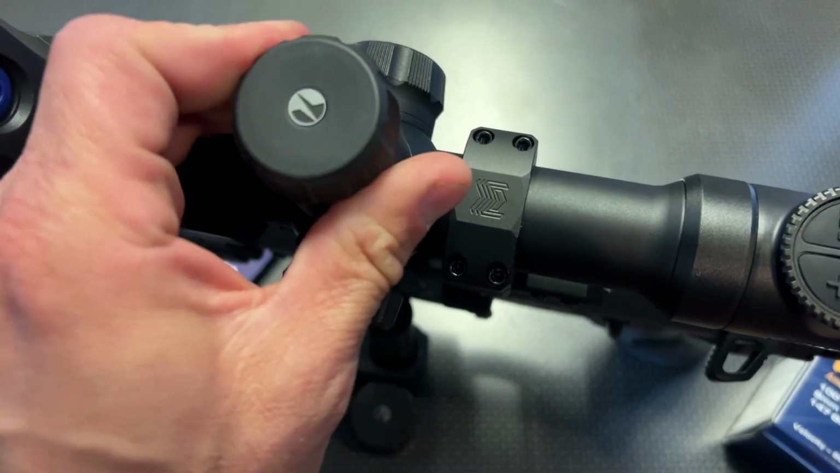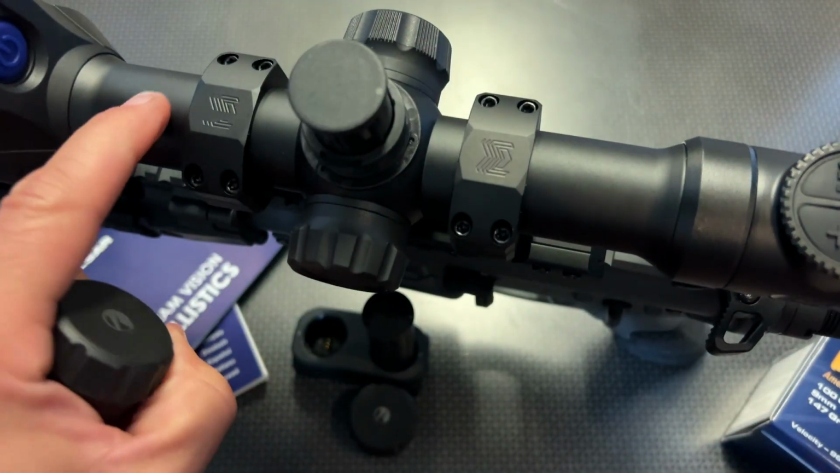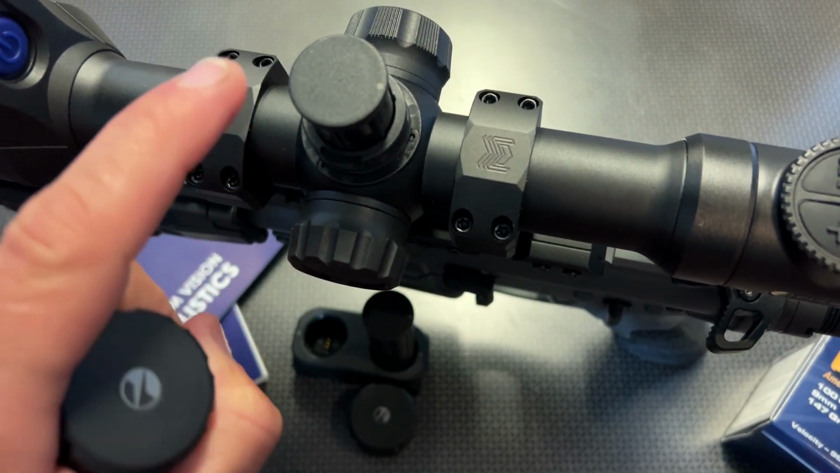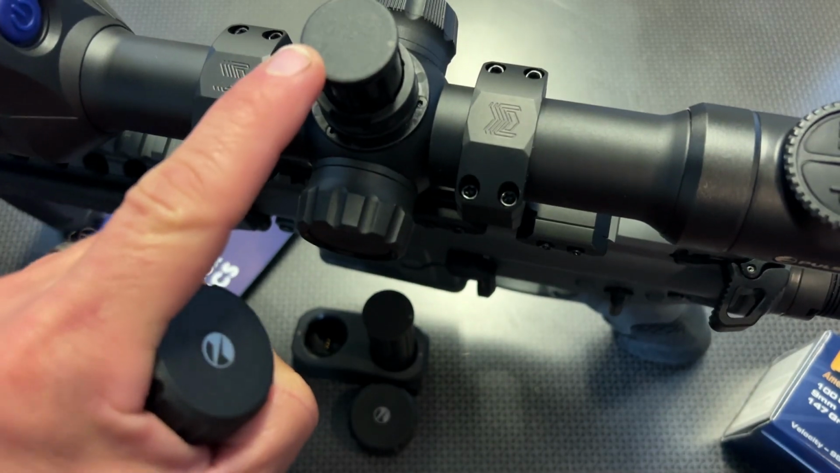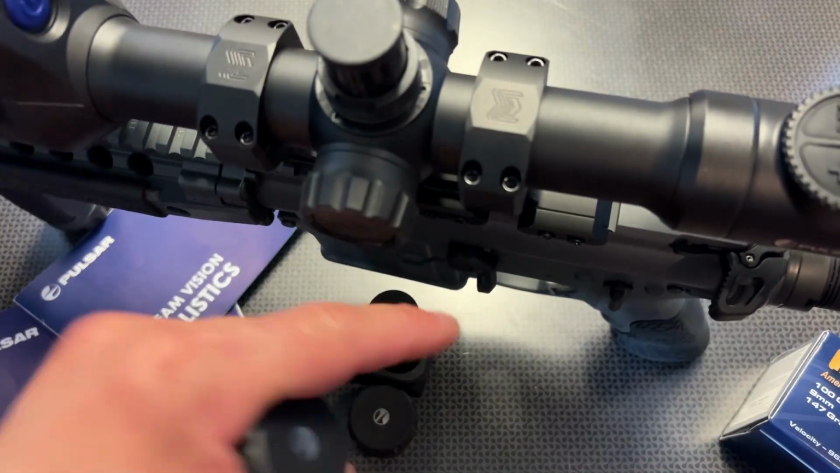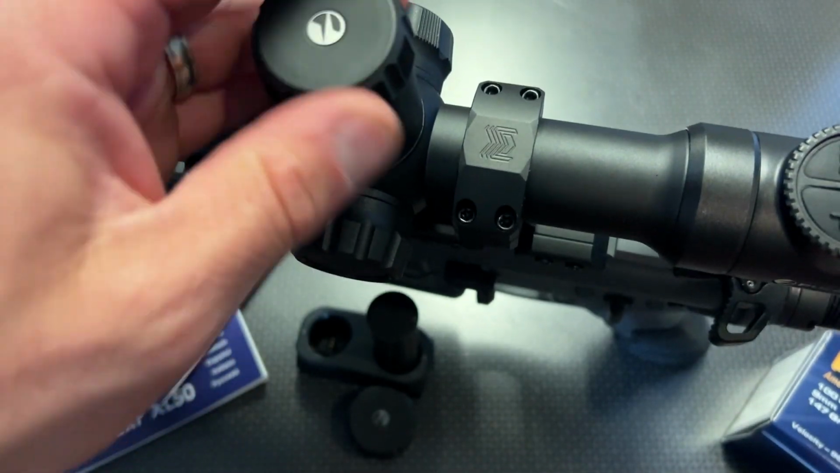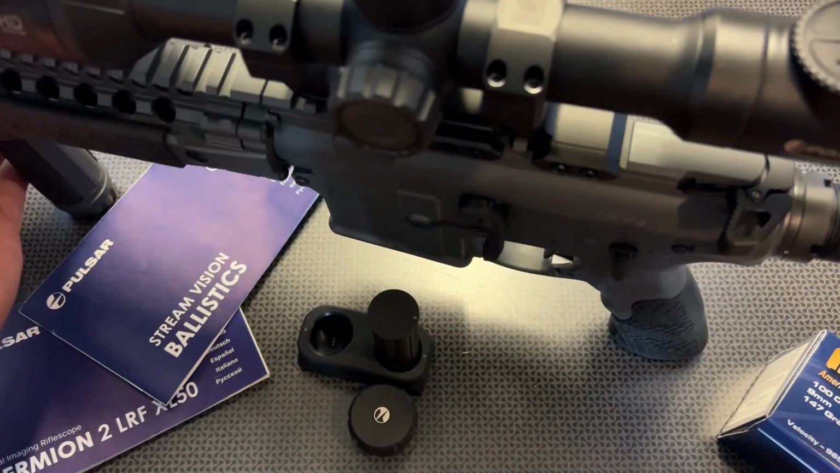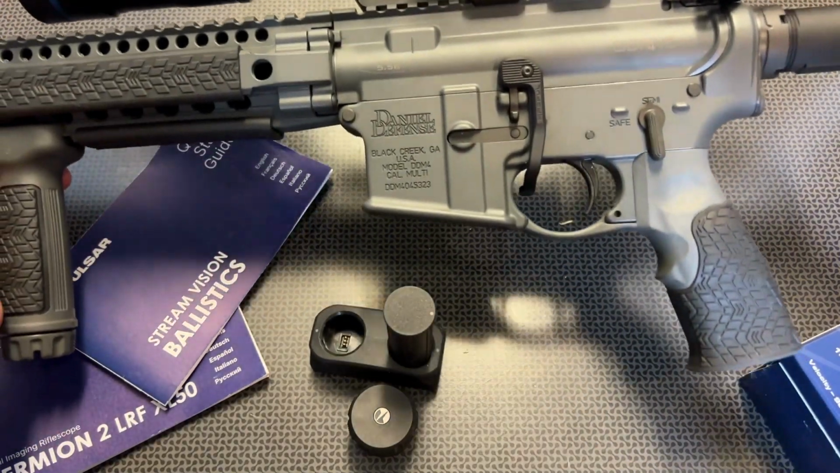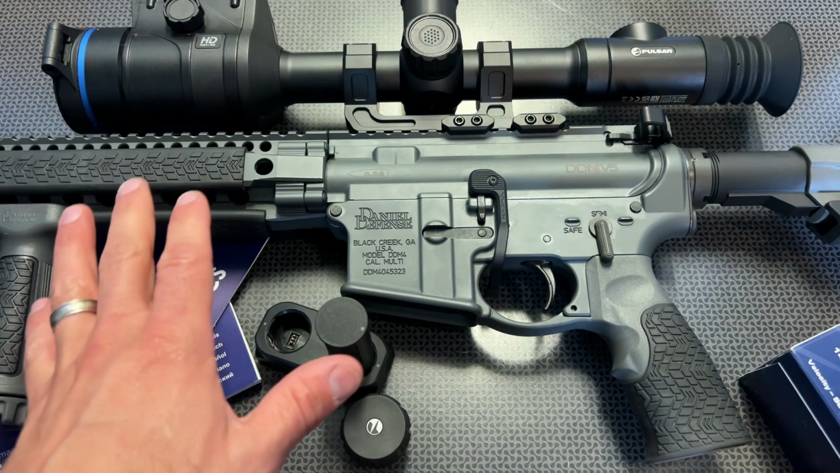The other cool thing about this is it comes with different batteries that you can actually swap out. Now, it's got an internal battery that holds the charge, but this is a secondary battery. So if you realize your secondary battery is going dead, it comes with 2, and you can swap them out and keep going and charge one off a battery bank, making this almost infinitely long lifespan when you're in different hunting applications or range applications or even surveillance applications.